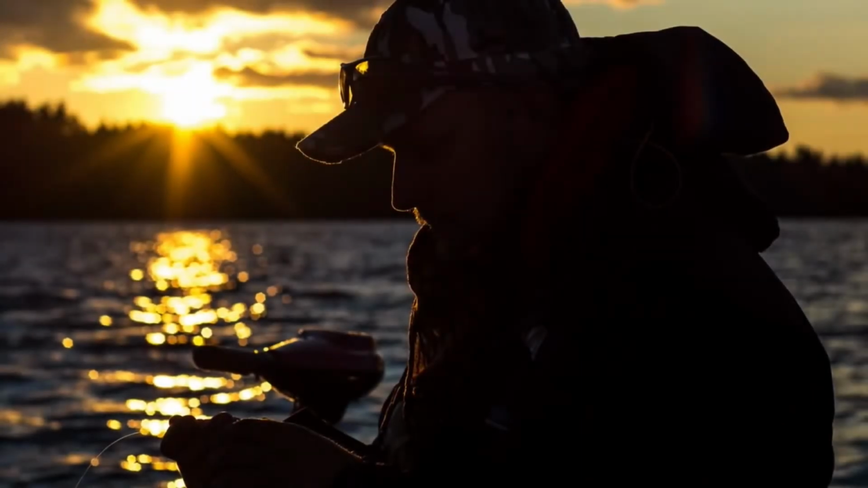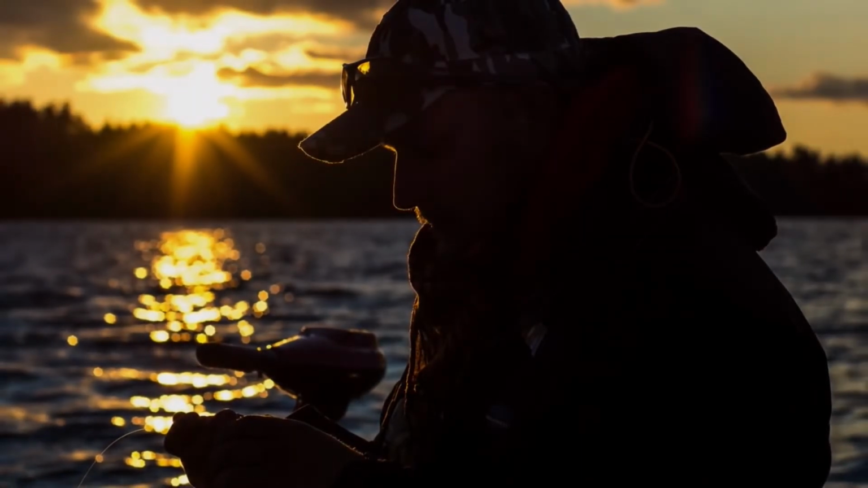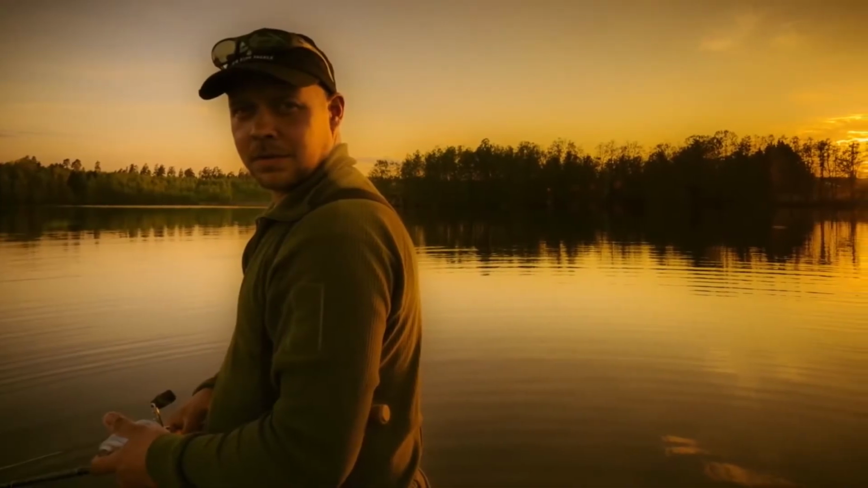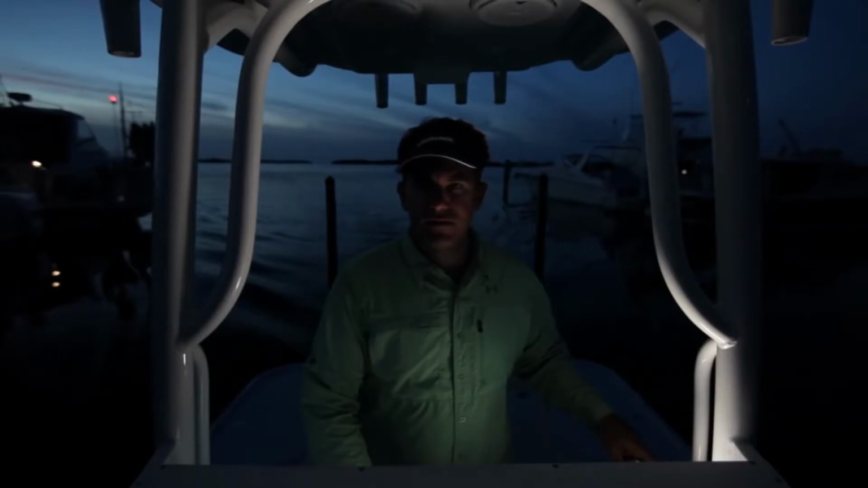When you're out on the water, every morning is different. Every day, different. That's what keeps pulling us back, again and again. The promise of something new, something exciting. The promise of memories we'll keep forever.